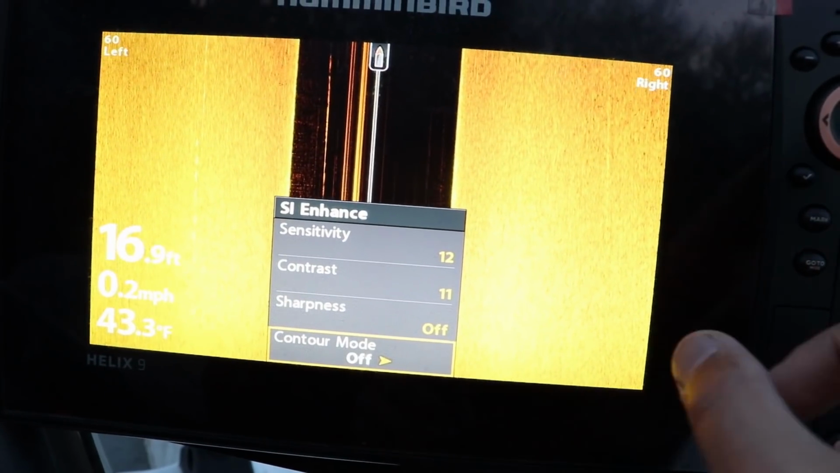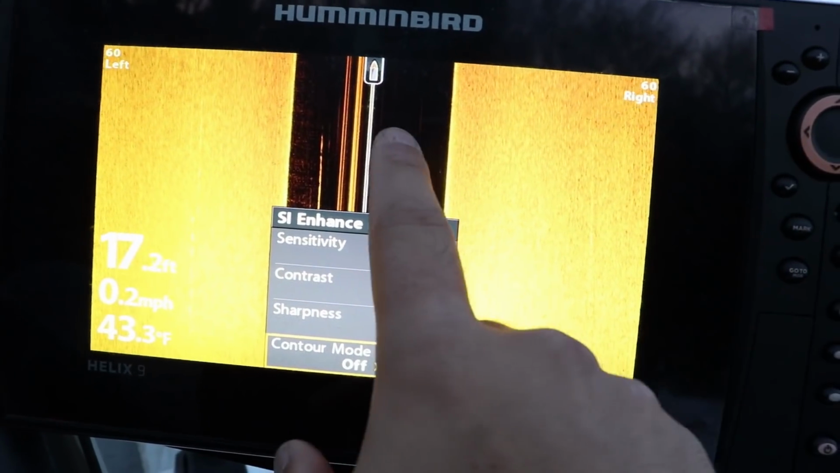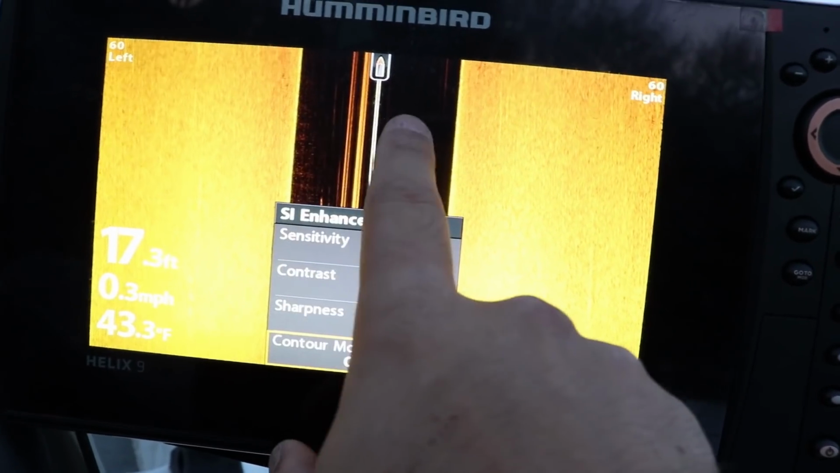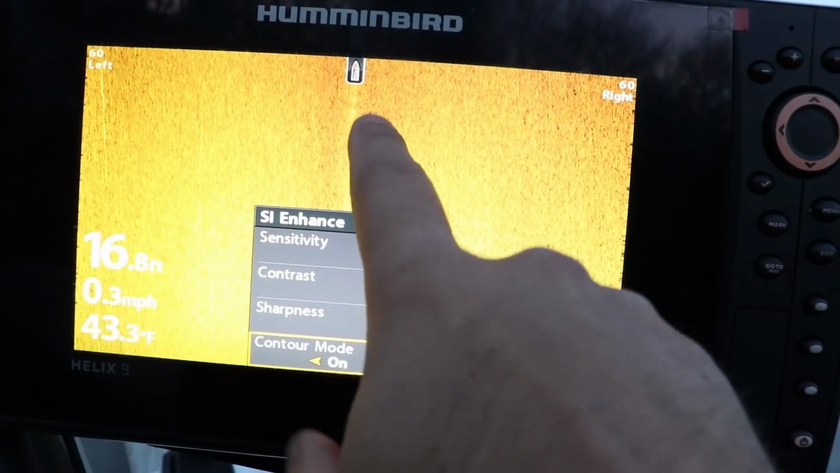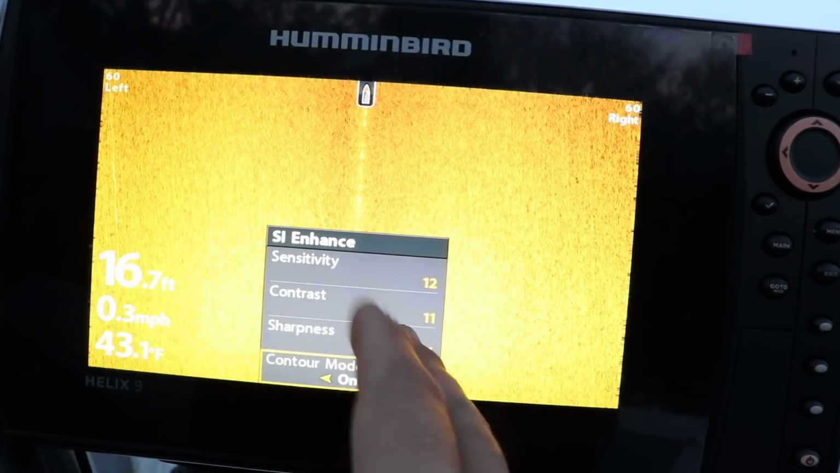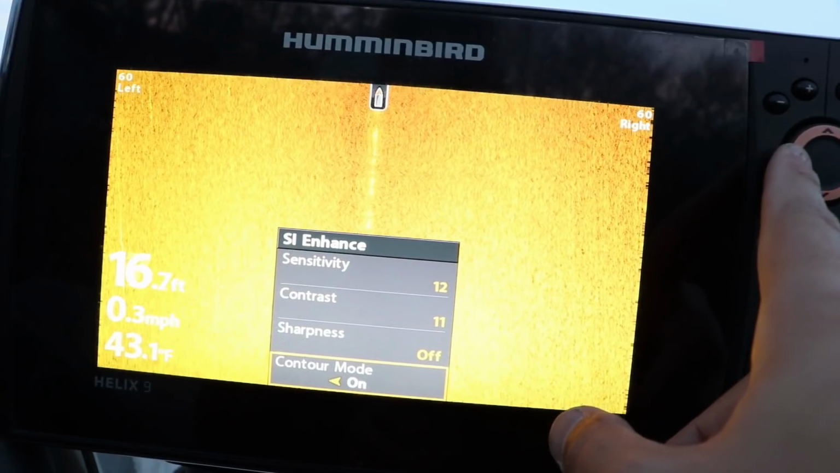But if you go to contour mode, now I leave it off, because what contour mode does, when you turn it on, all this black area, which is right below your boat, or for the most part right below your boat, it's a little bit left and right, will go to just this gold colored area, okay? And I personally find it hard to see fish when that contour mode is on.